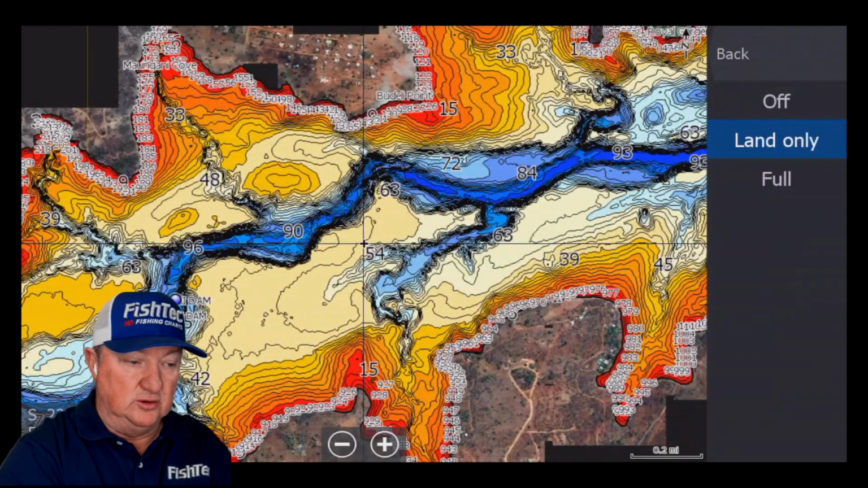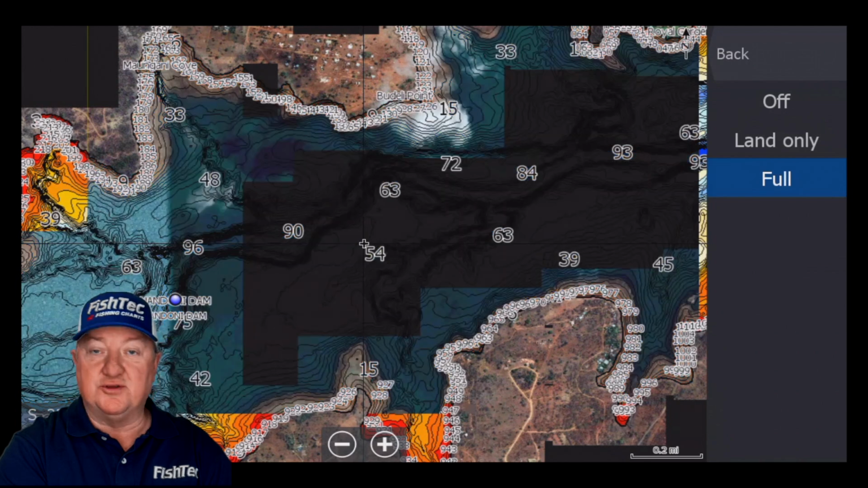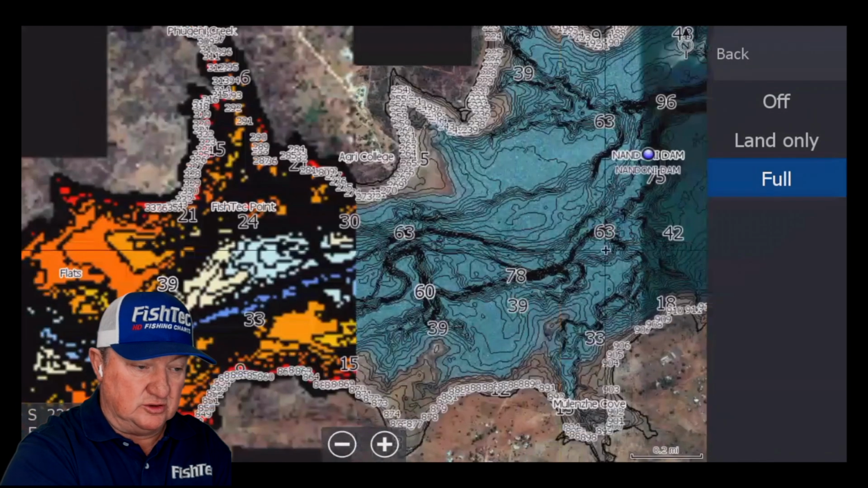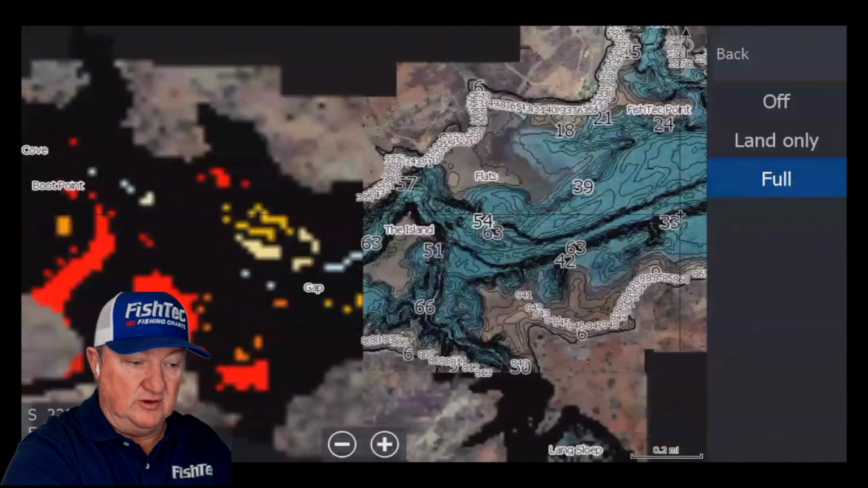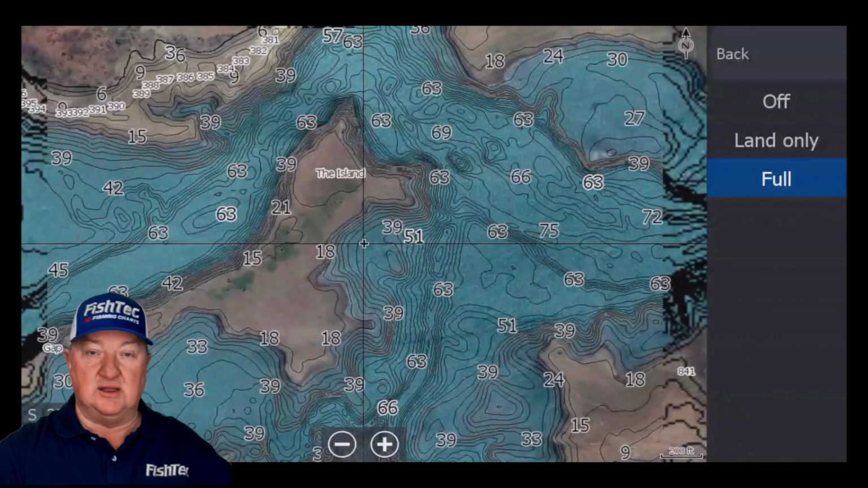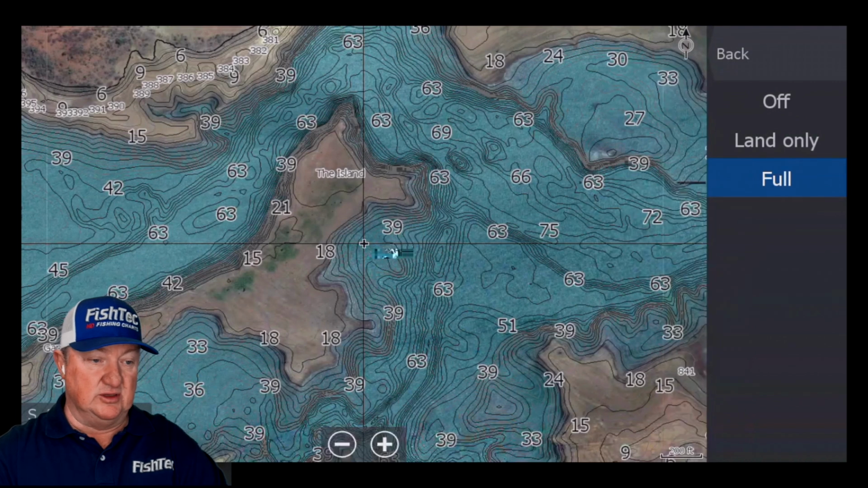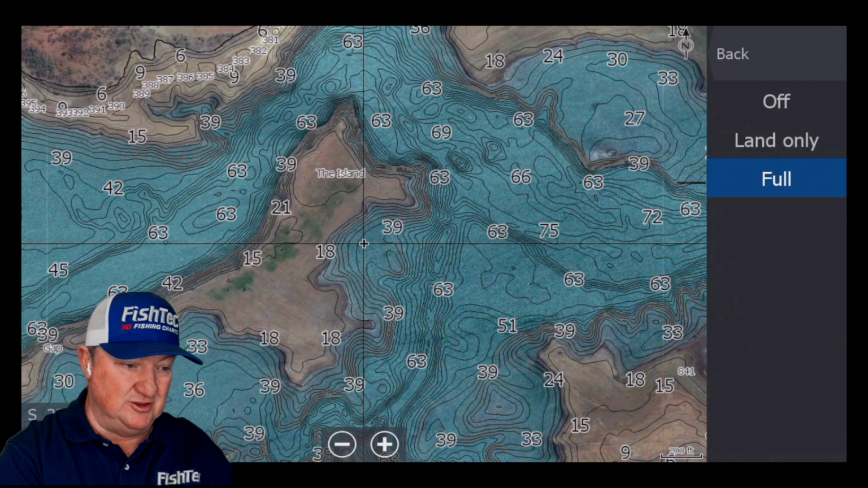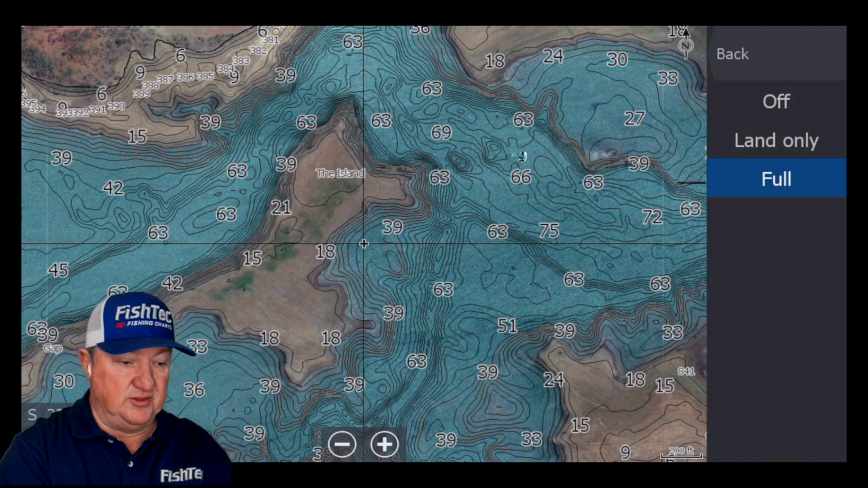If you make it full, the isobaths will disappear, and then you've just got your contours as an overlay on your satellite. This is the best low-level satellite that I could get my hands on. There isn't too much available for Nandoni, but I think this is good enough.